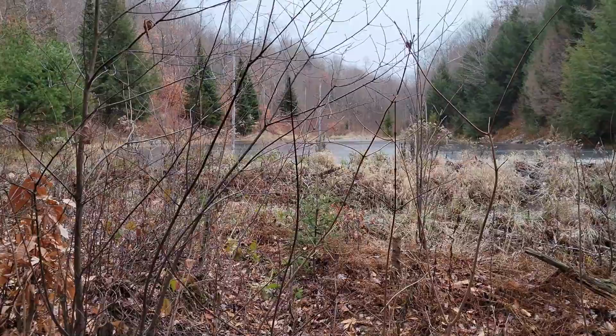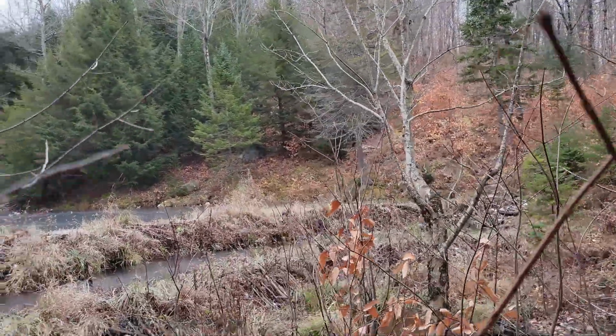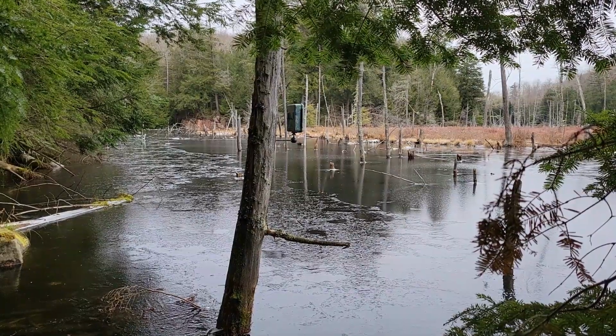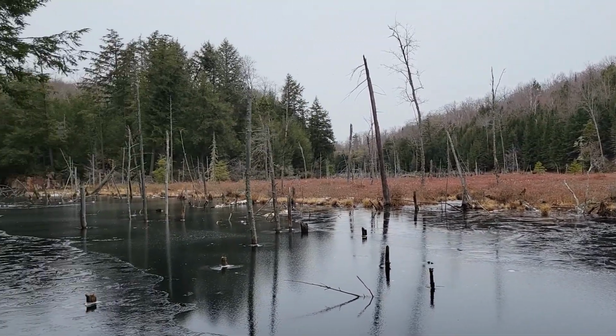All right, guys, today is the day. I am heading out to where my 3 cameras have been since September 4th, 2023. Today is November 12th, and I'm going to go check them out and hope that the one that's over, like in water, pretty much is safe, and that the others have all recorded some amazing footage.